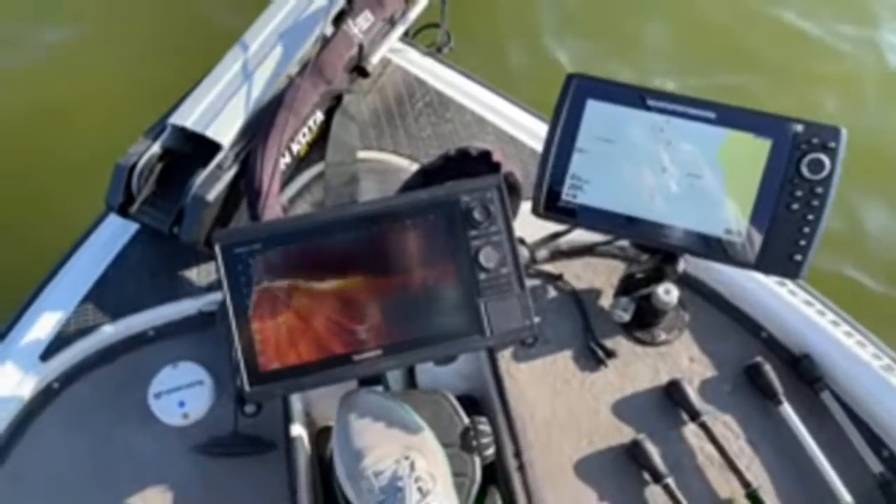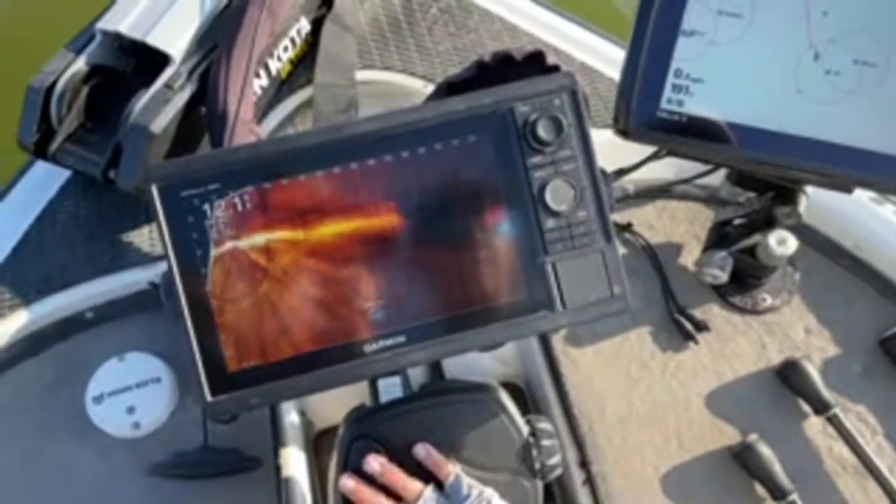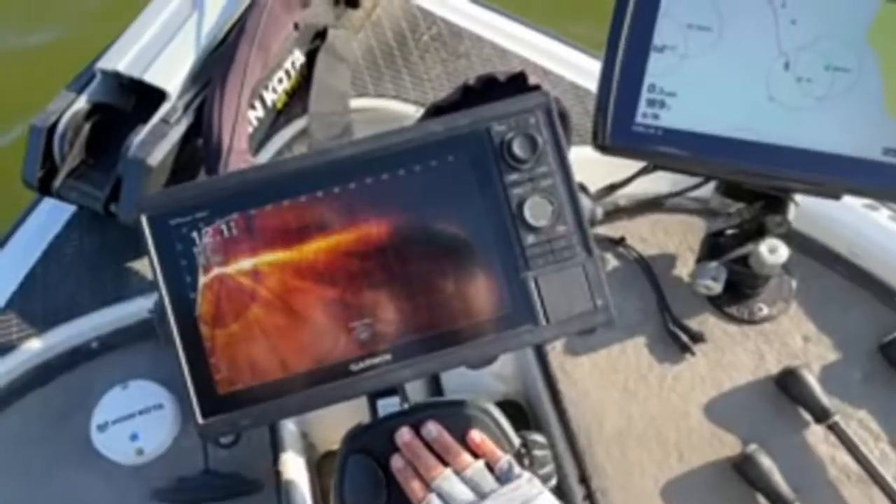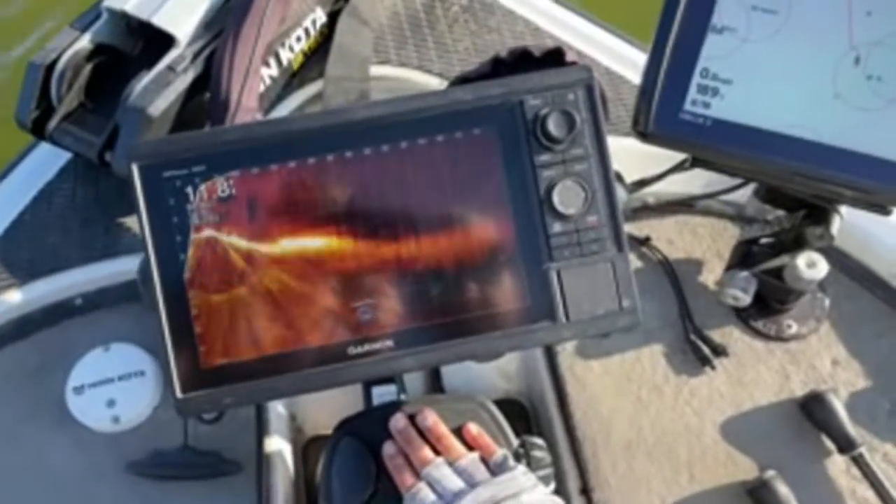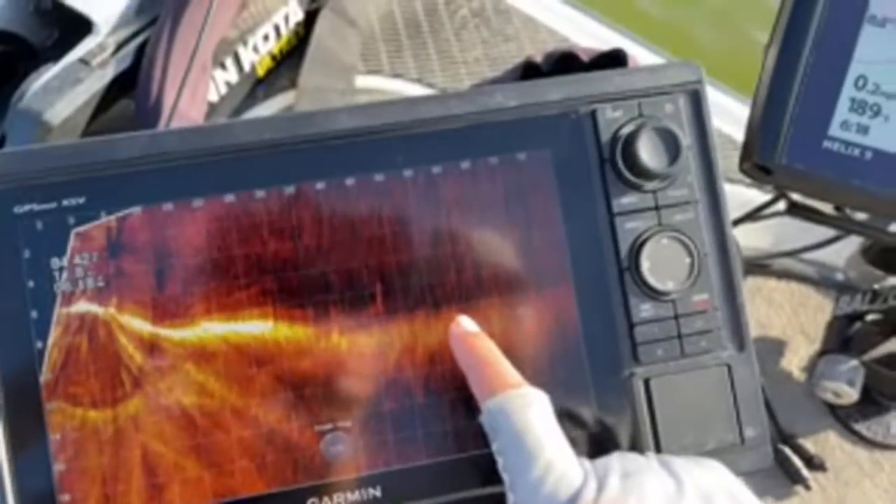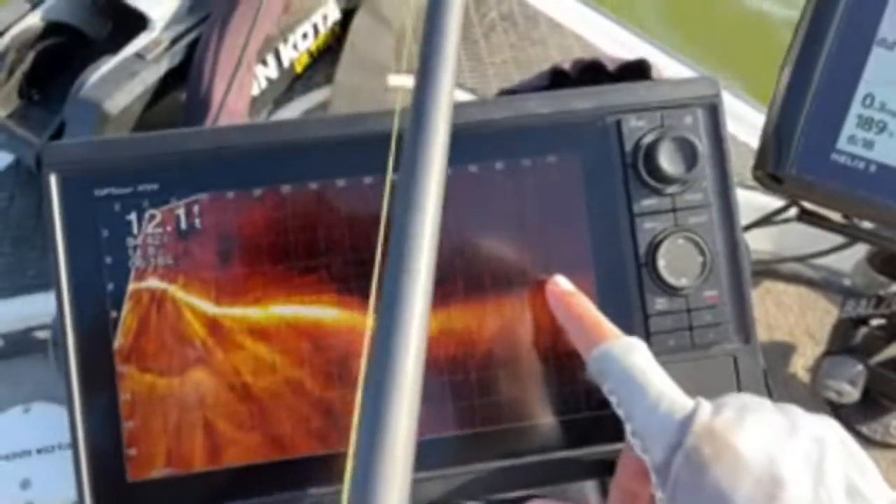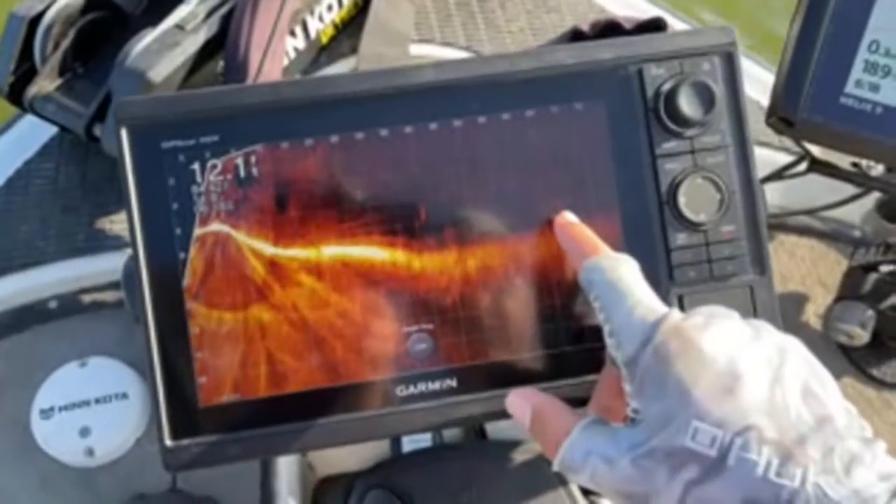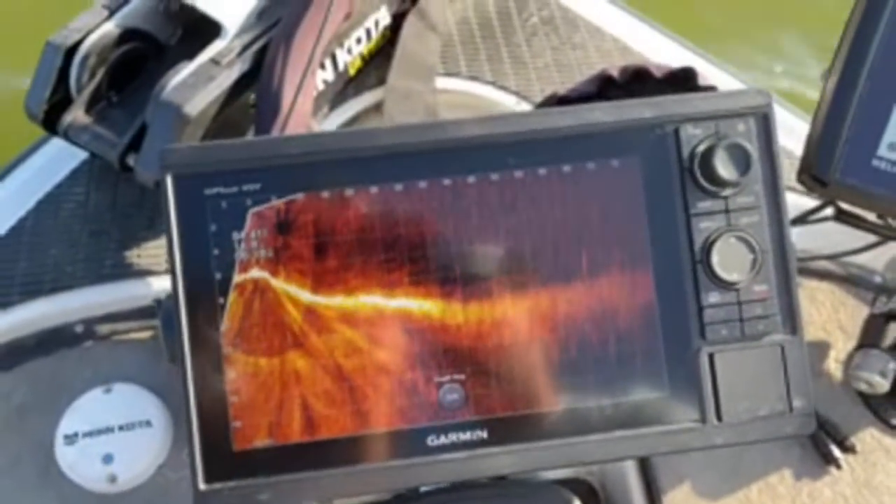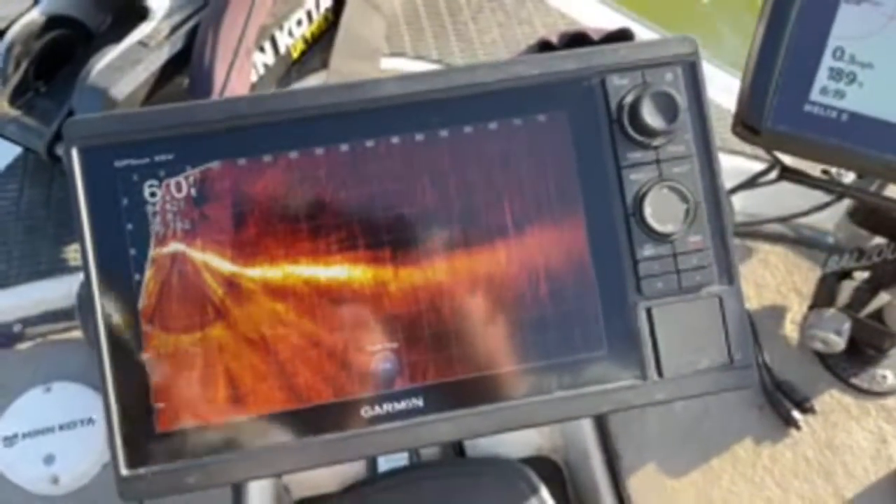This is the tricky part of doing this live. Okay, right there. Make sure I don't get too close to him. Back us up. So if we take a look, you can see him right there. You see a dot right there. There's a dot right there. There's another dot right there. Several dots right here, here, here, here. They're on that stuff. It's really hard to tell if those are bass or if those are crappie or something else weird. Not 100% sure.